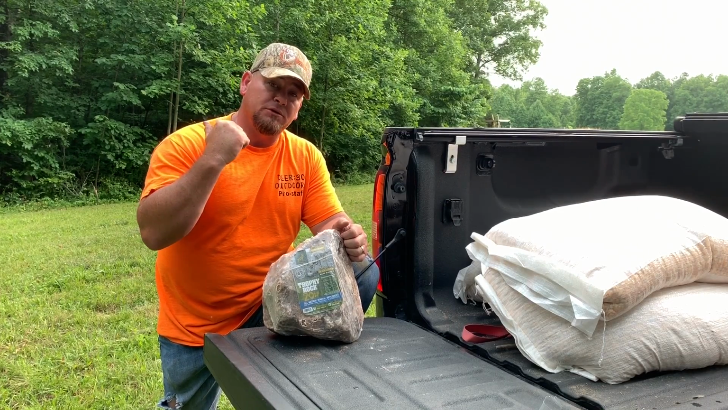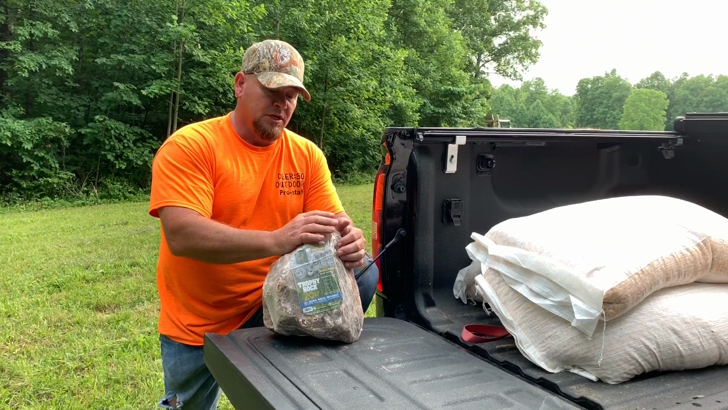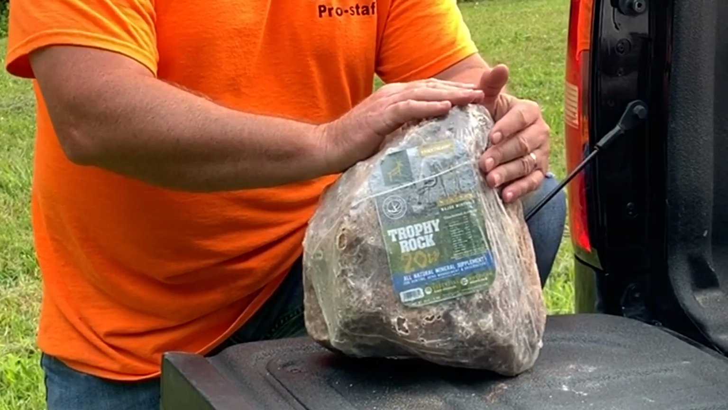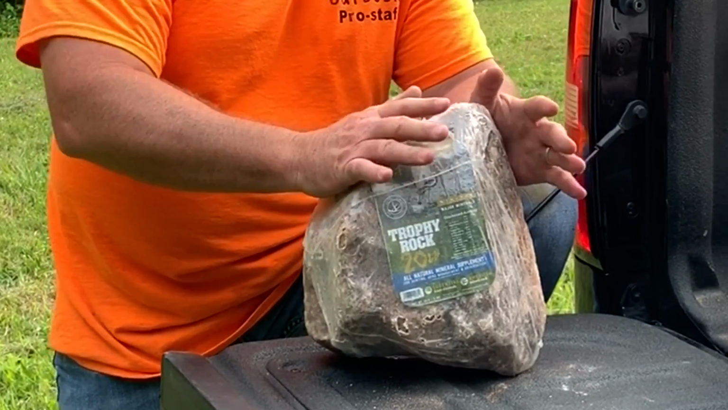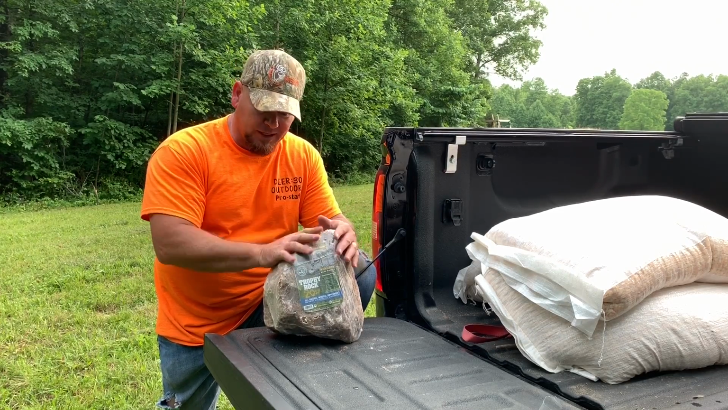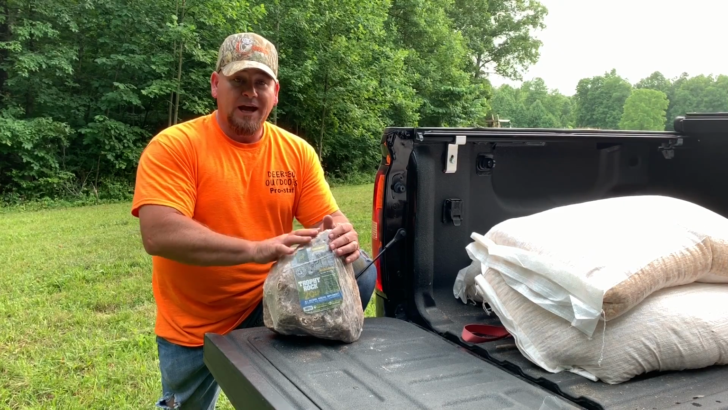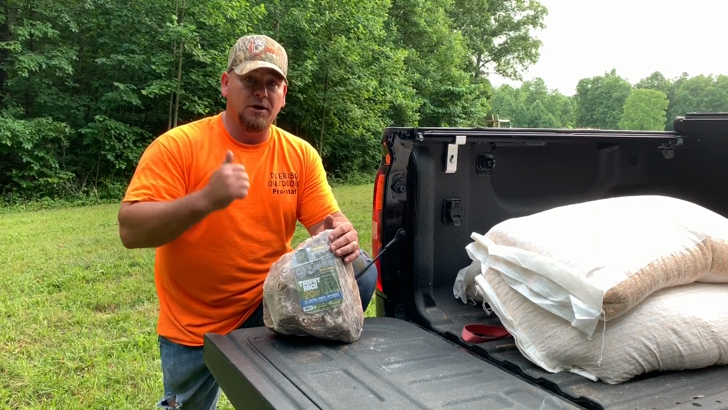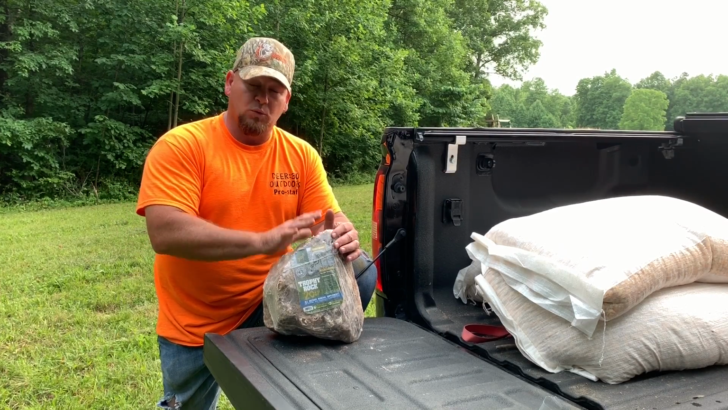We're getting ready to put a new mineral site in up here and freshen up 2 more mineral sites on this property. So we're electing to utilize the Trophy Rock. We've used Trophy Rock for years, and just let me tell you right now, we are not sponsored by Trophy Rock. We don't work with Trophy Rock in any form or fashion. I went out and bought this, but I know it works. Long after this 20-pound rock has dissolved, these deer will continue to come back to that mineral site and paw and dig at that ground, and it works.